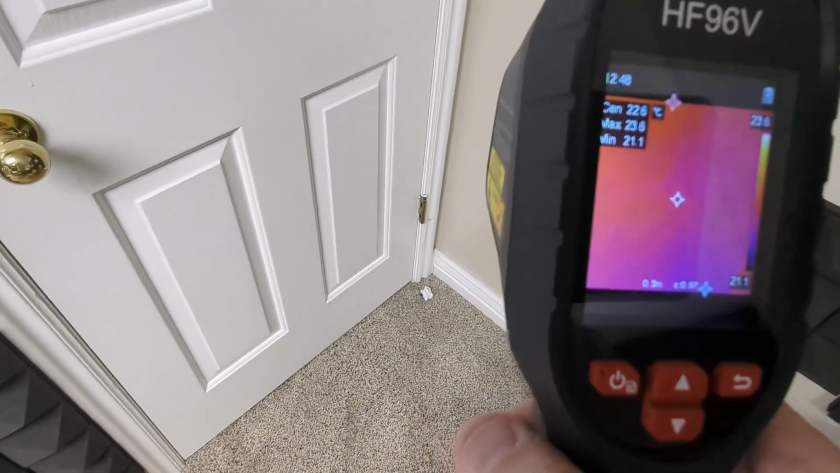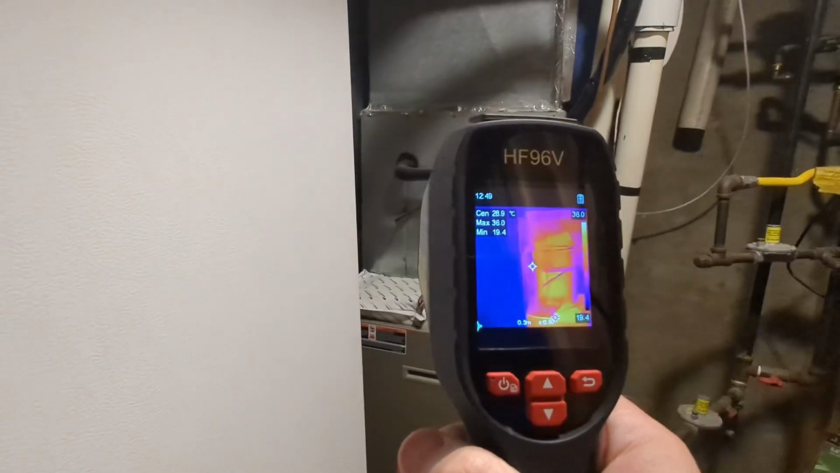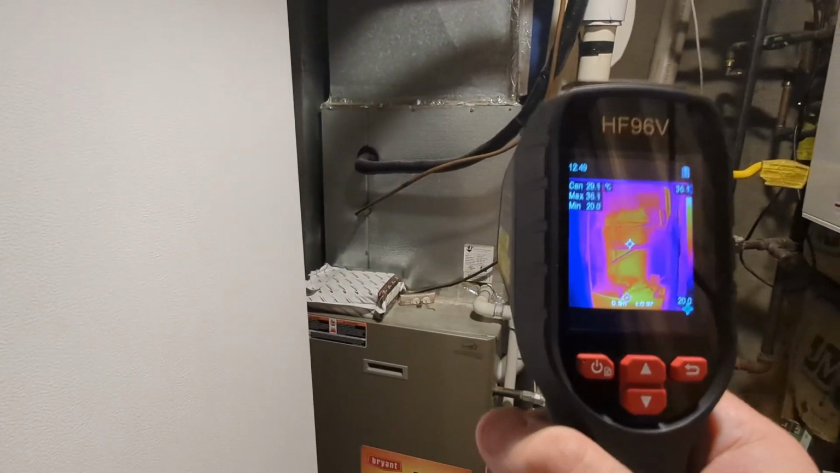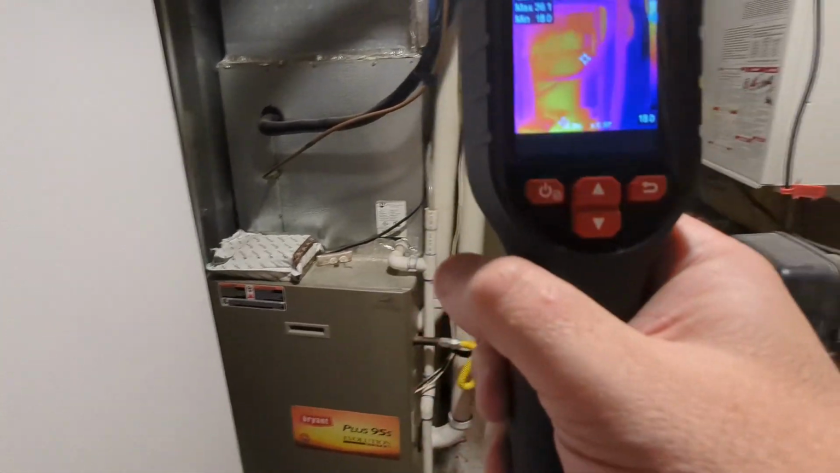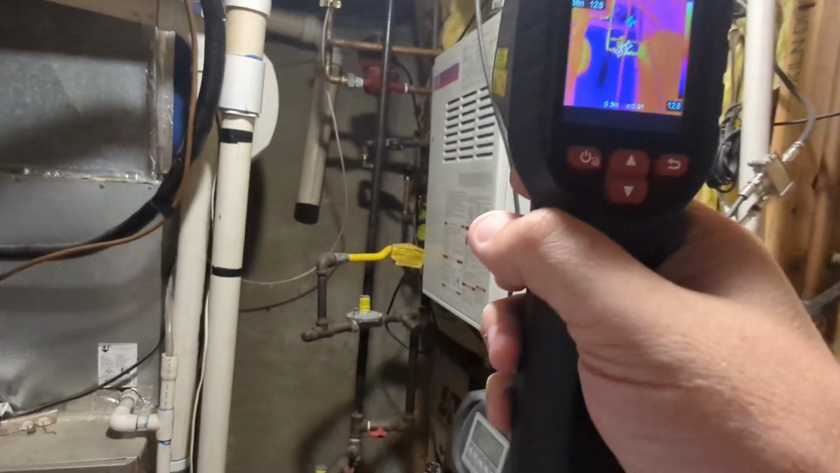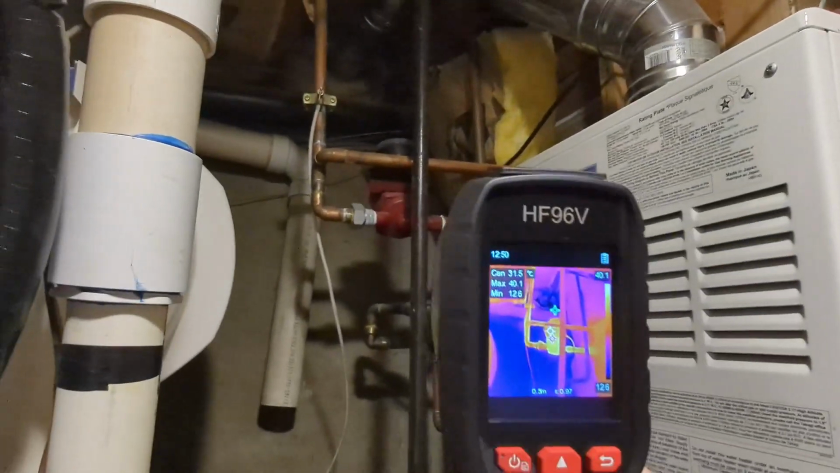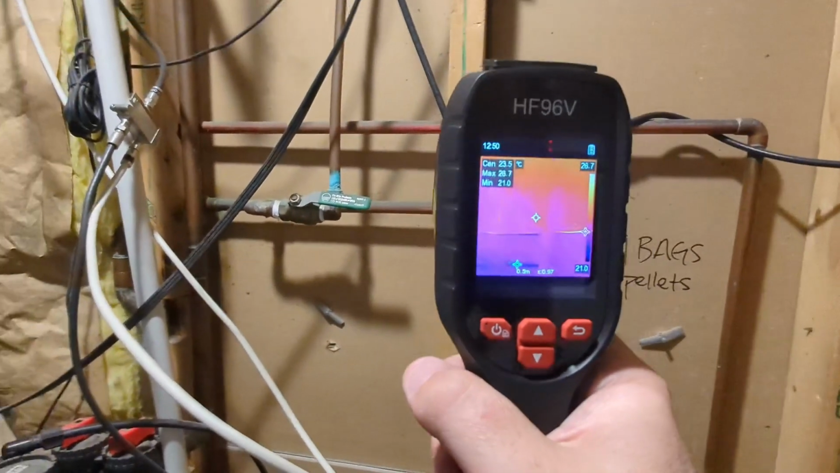So let's go in and get some pictures of some pipes and different things like that so you can see which one's running which. Okay, again, so you can see we've got our furnace here. We're going to jump over to our water heater, and as we go up, you can see which pipes are running hot water, which are running cold. And we get back over to more pipes.